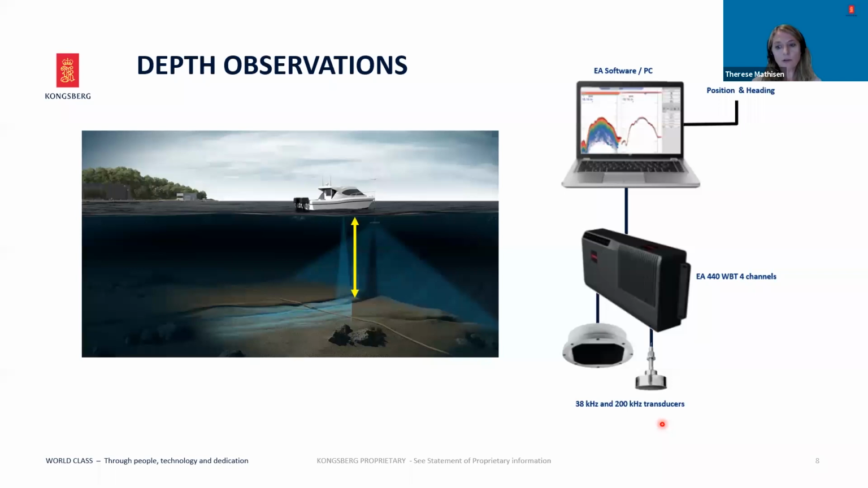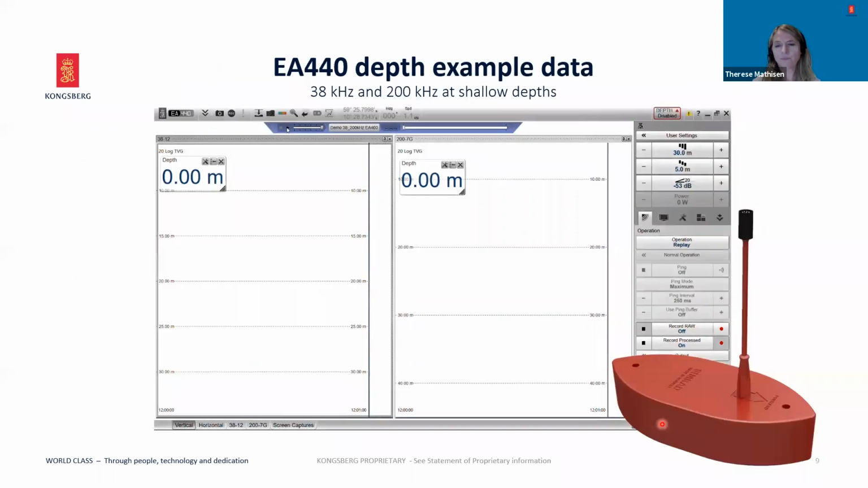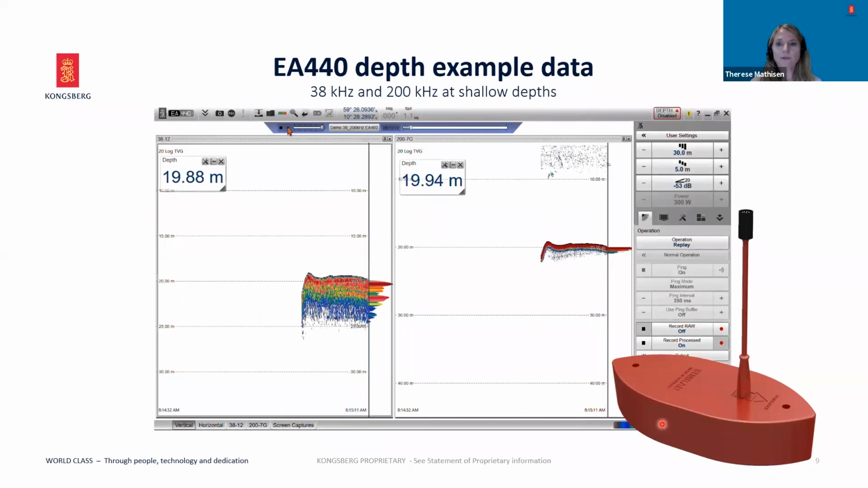Raw data can be logged and replayed if necessary, or depth measurements can be output to external systems that you may have integrated with other measurements that you are doing. The performance can be enhanced by gain and power settings and monitored via various echograms.